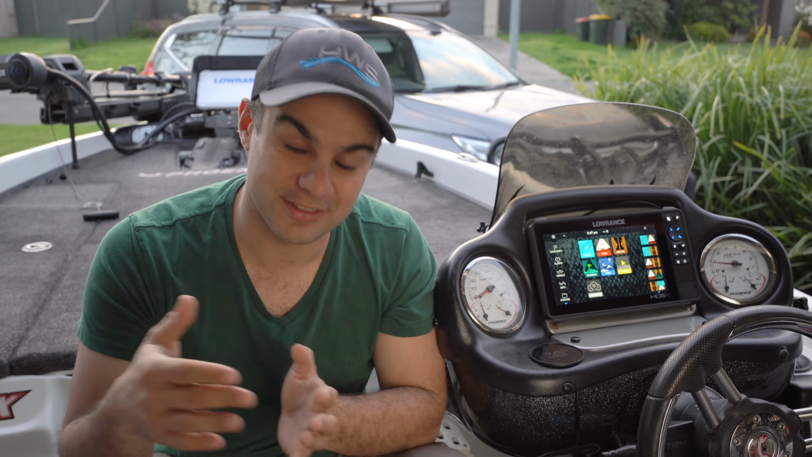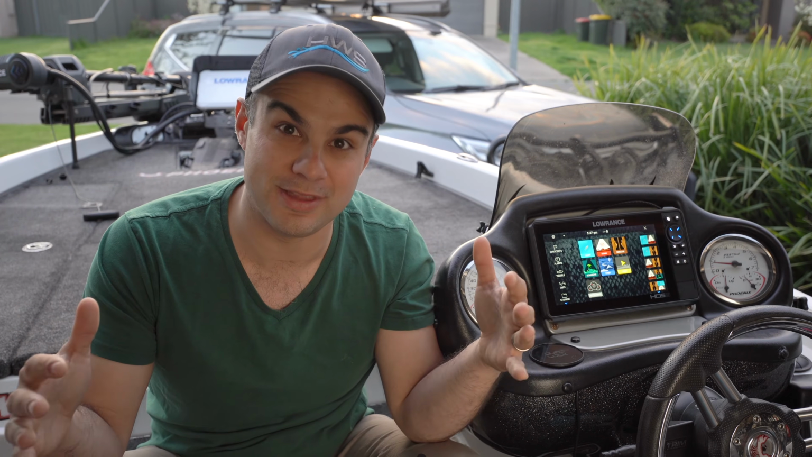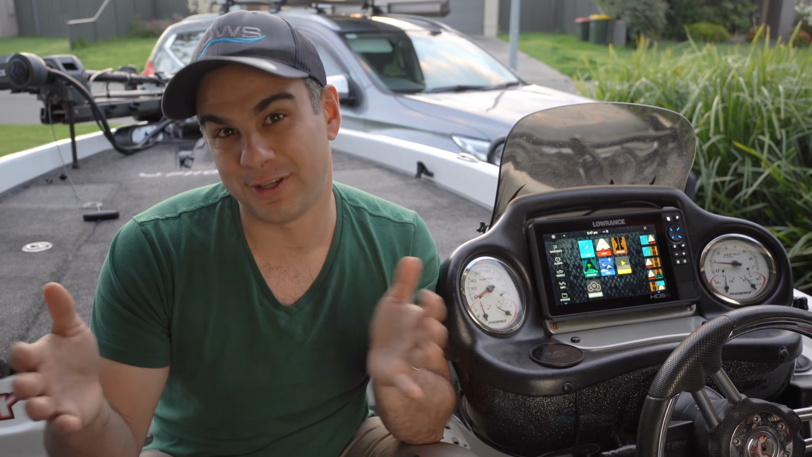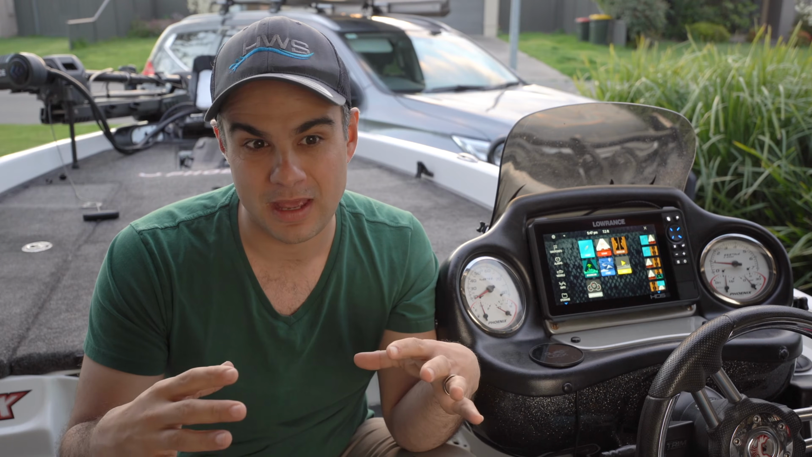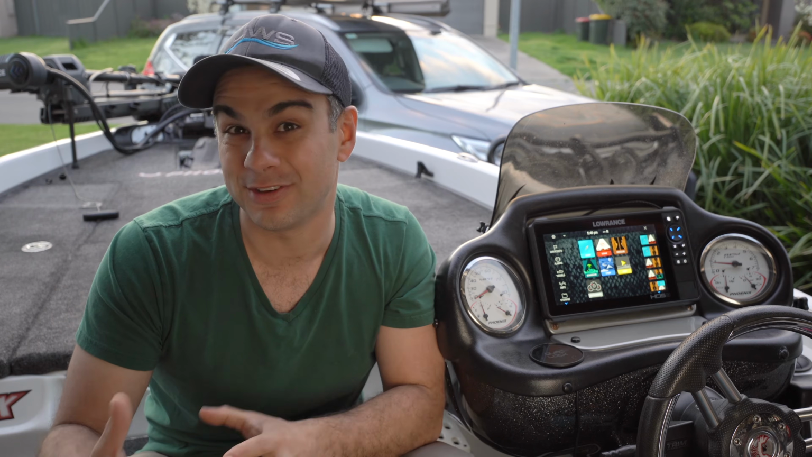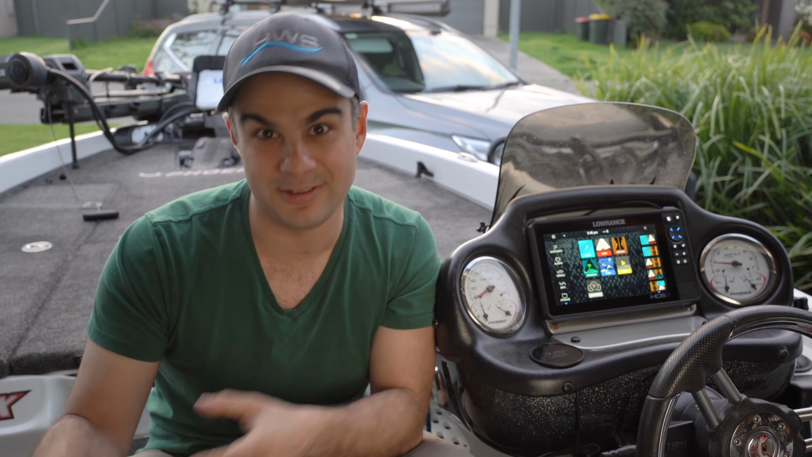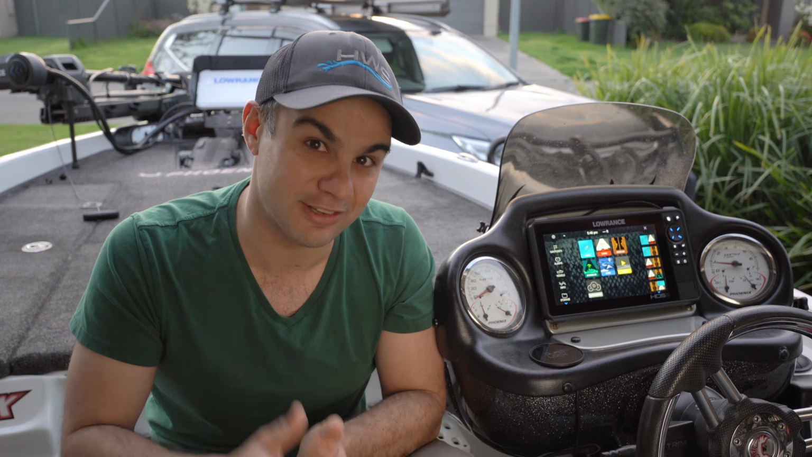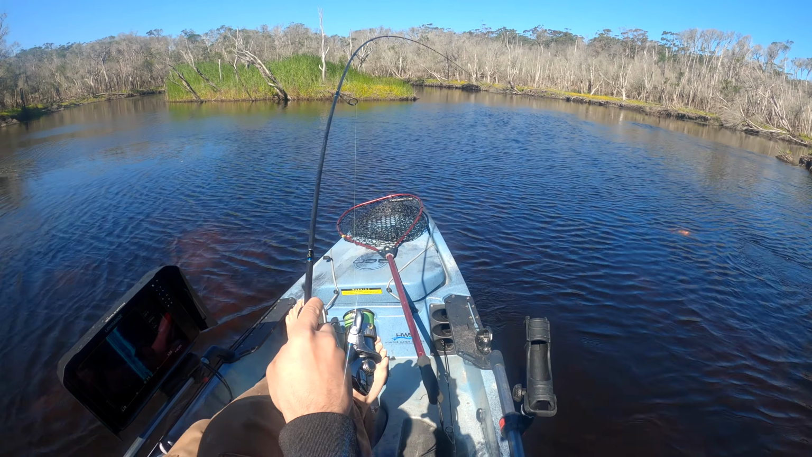The last major point I'll cover is the screen sizes. Now, if you're like me and you have a bow mount or you want an active target, you want the biggest screen that you've got, well, the HDS Live 12 and 16 are going to be your options. Why? Because unfortunately, the Elite FS unit doesn't come in anything greater than a 9-inch screen. I think Lowrance are pretty smart there, and they've kind of quarantined the HDS Live units there because the FS units are really, really good, and there needs to be some sort of separation between the Elite series and the HDS series. So if you want a larger screen over 9 inches, you're going to be forced into the HDS Live range.